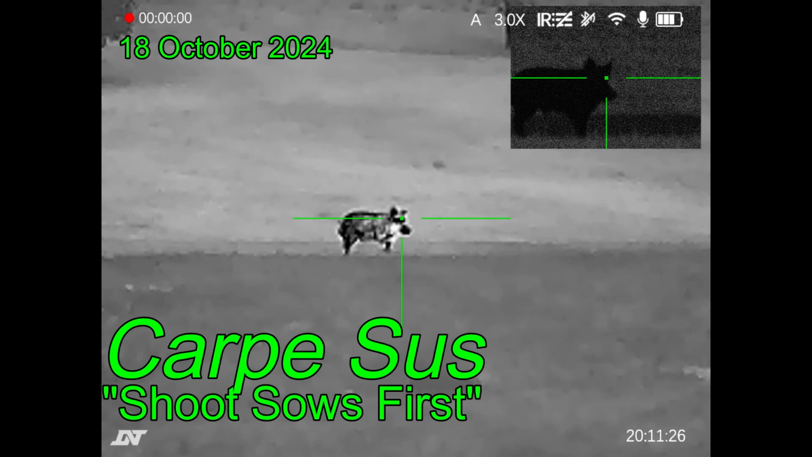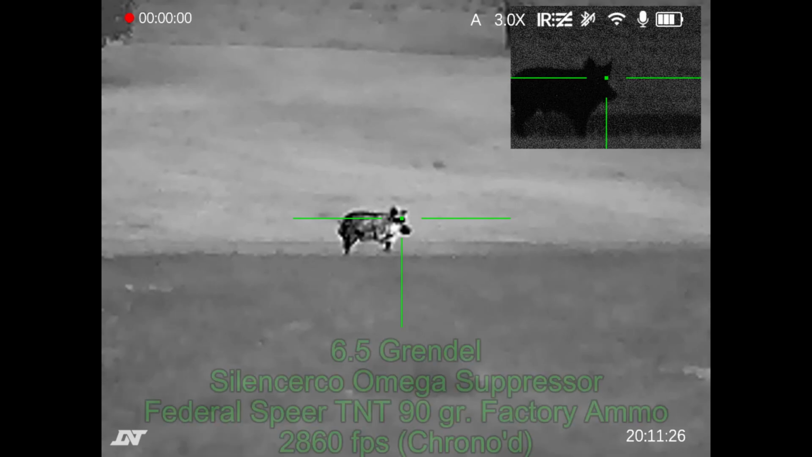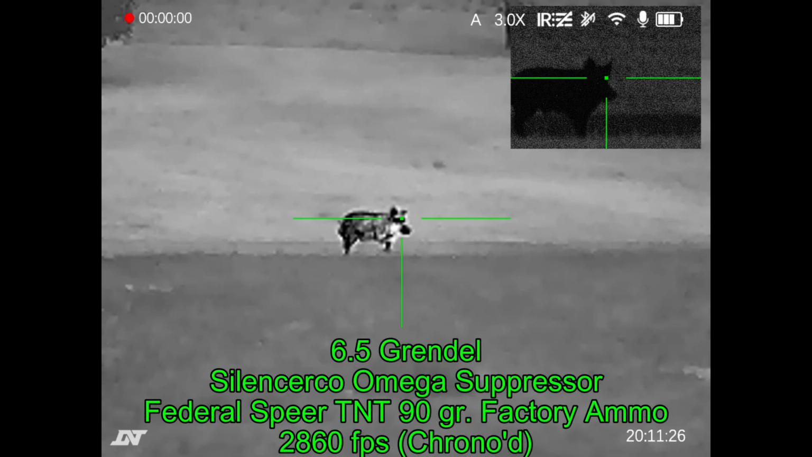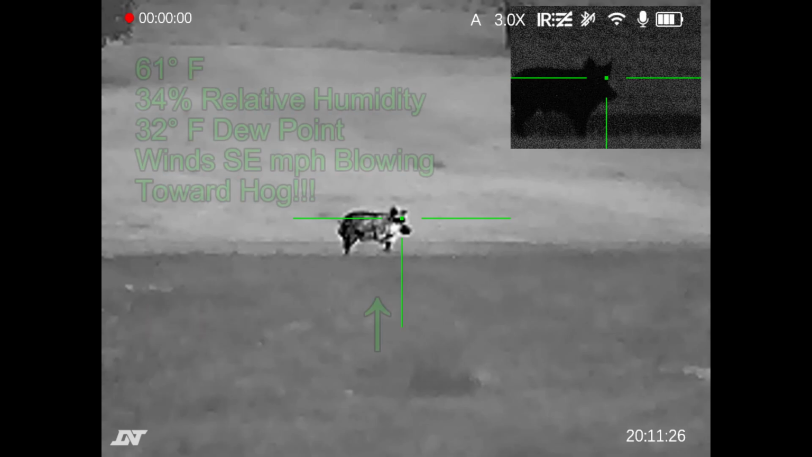Carpe Sus hunting up in North Texas, and this is going to be my last video with my D&T Optics ThermNight TNC225R multispectral weapon sight that I've got mounted on a 6.5 Grendel that's shooting Federal TNT 90 grain ammunition, factory ammunition, and all of that's going to be mounted on a Manbelly tripod and ball head.